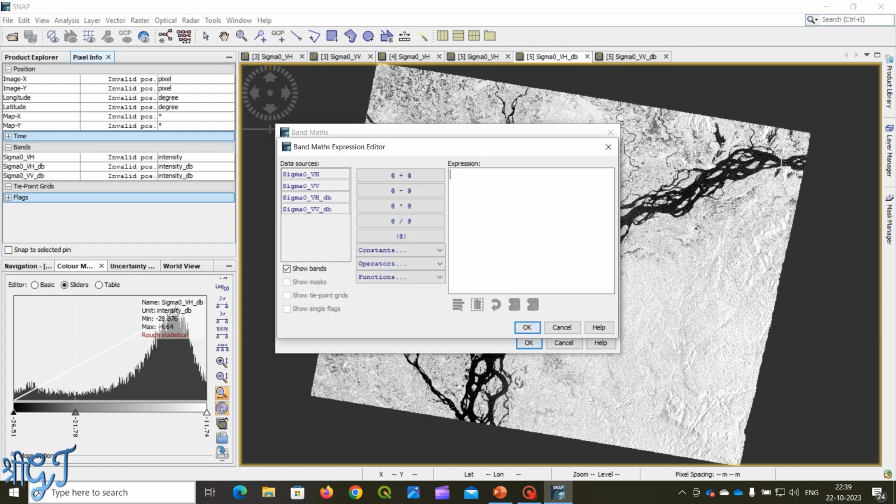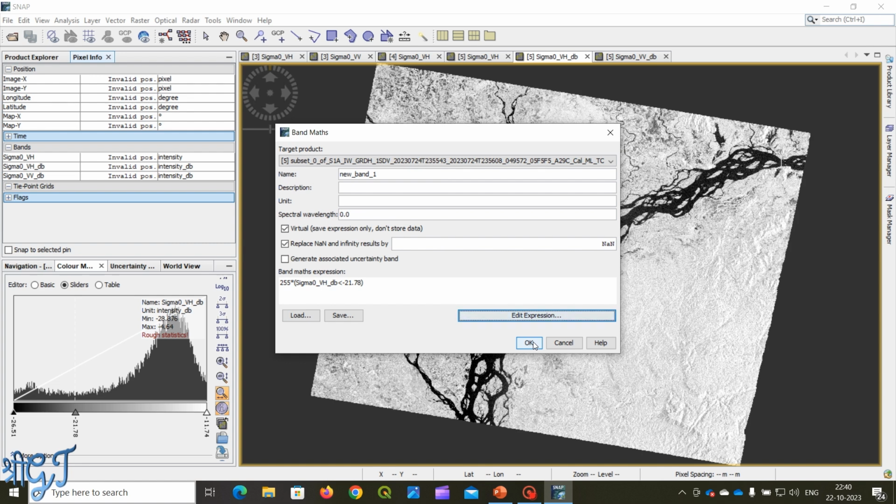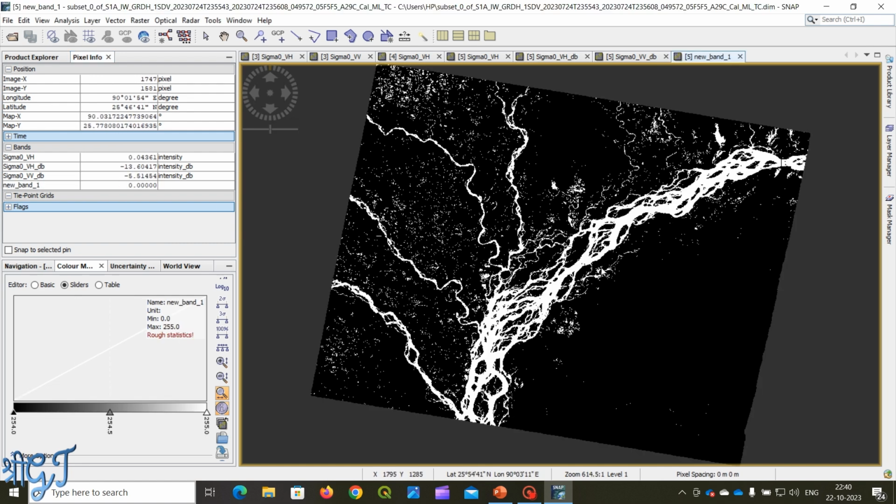Here write this formula: 255 into Sigma0_VH less than, for VH we have negative 21.78. Close and OK. By this expression, the white part is water area and the black part is land.